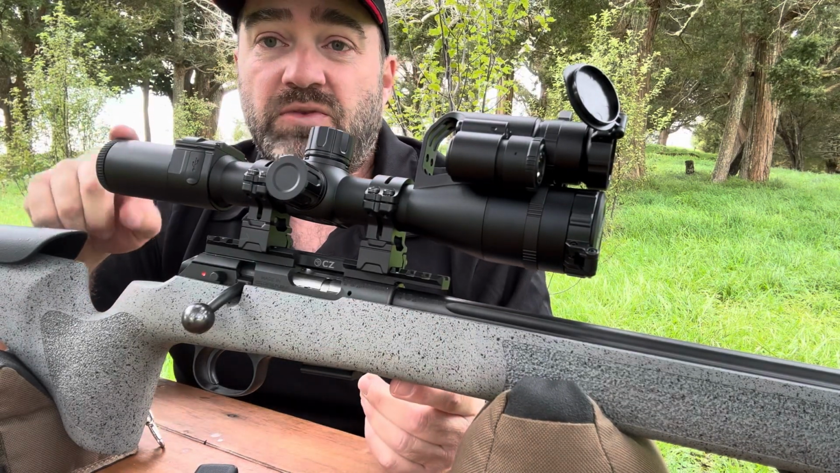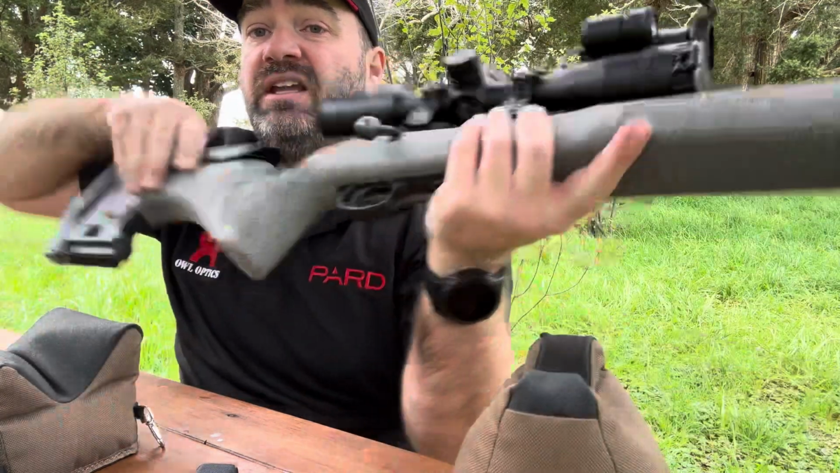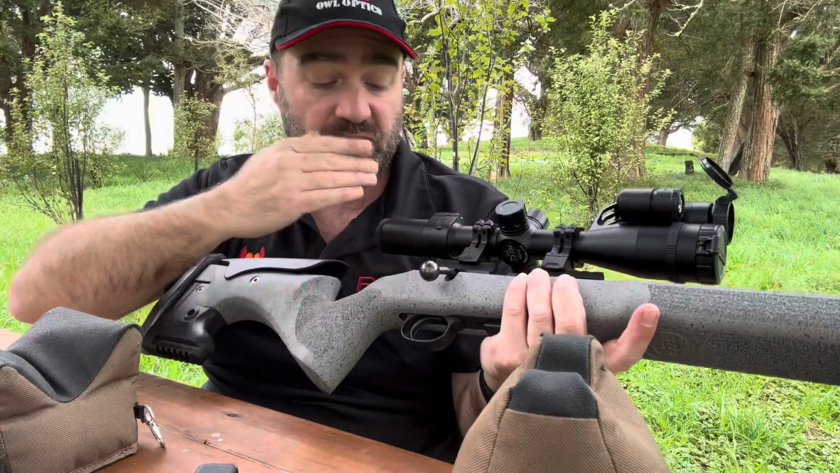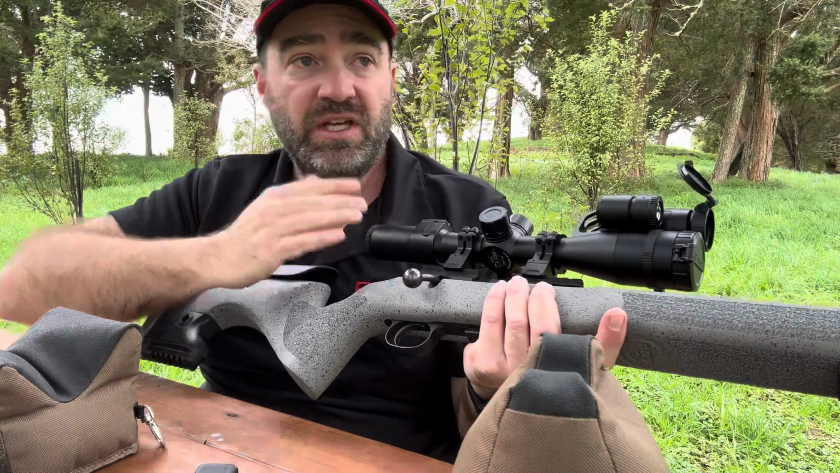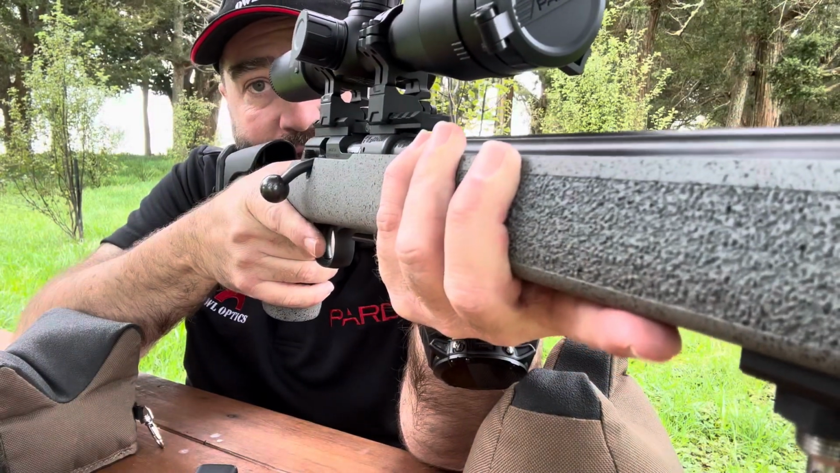Now the back has all the dioptre adjustment, comes out a very long way, caters for pretty much everybody. Now it's a very natural shooting position because of this eye relief, just like your day scopes. So if I see an animal over there, I can just look at it, raise the rifle and look down the scope.